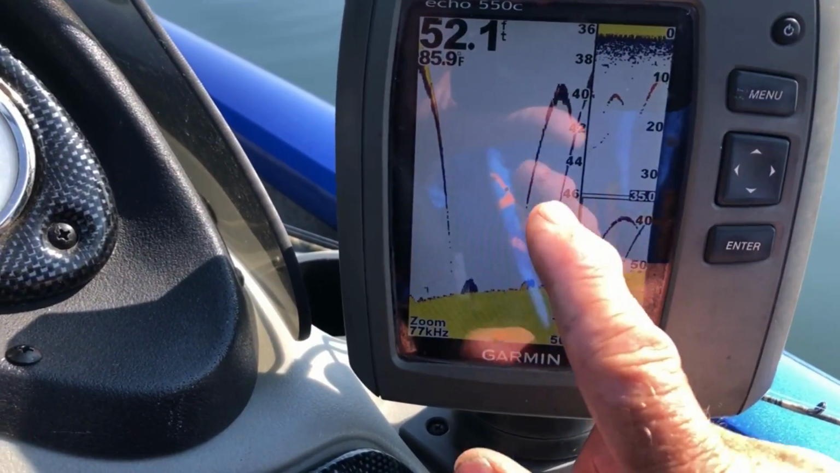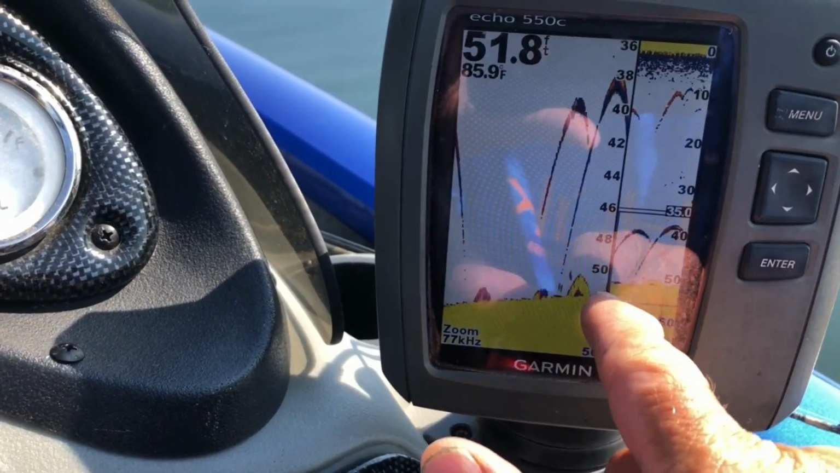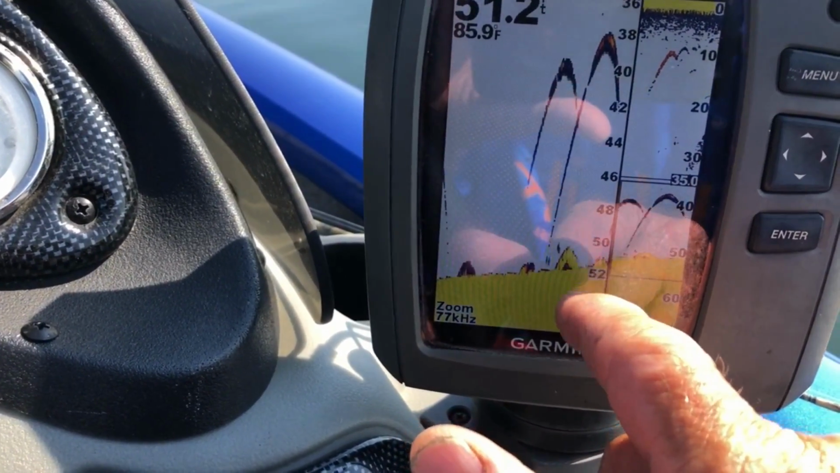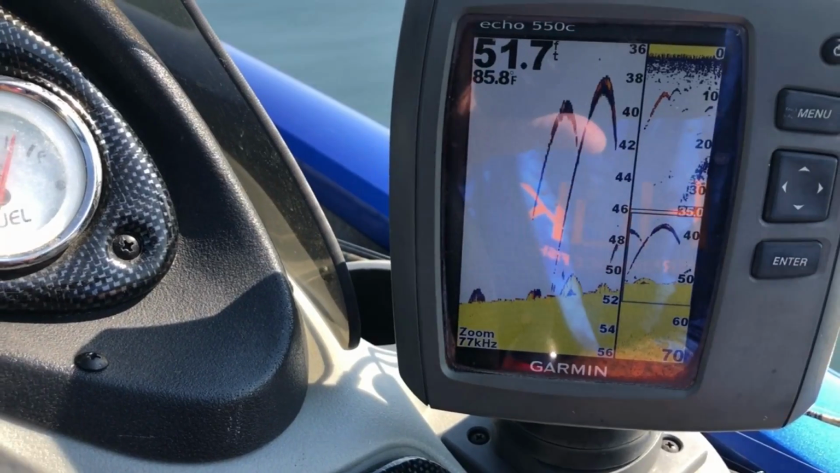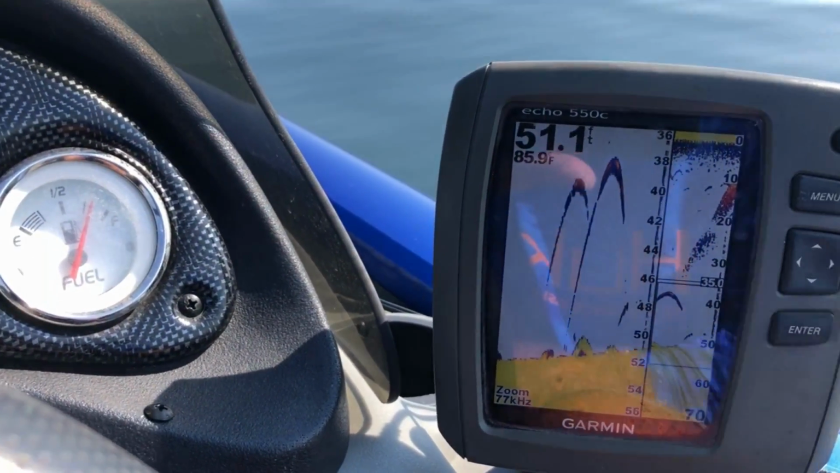And right in here, you're starting to see a couple stripers coming through. And right there's a hump and a bump on the bottom. That could be a fish laying there. It could be a stump. 51 foot. And we're getting back in this channel.